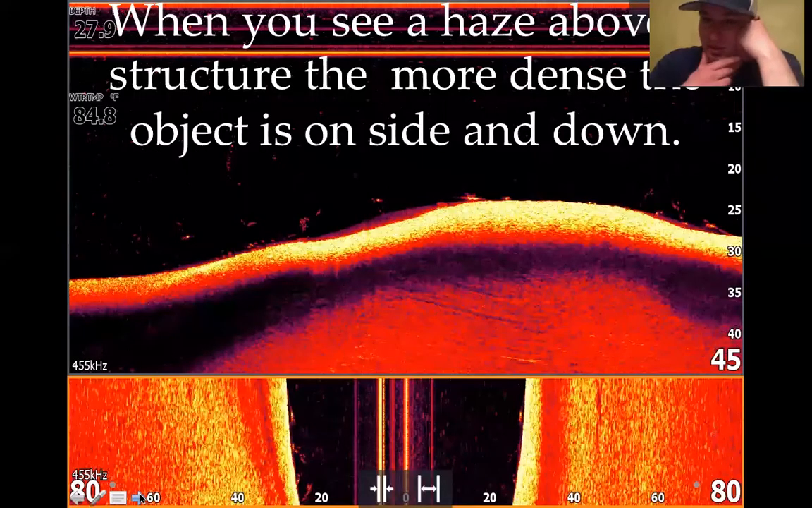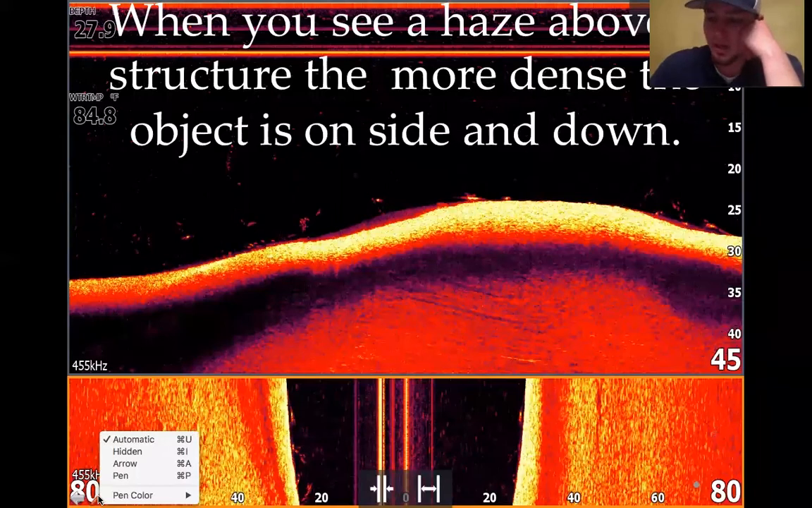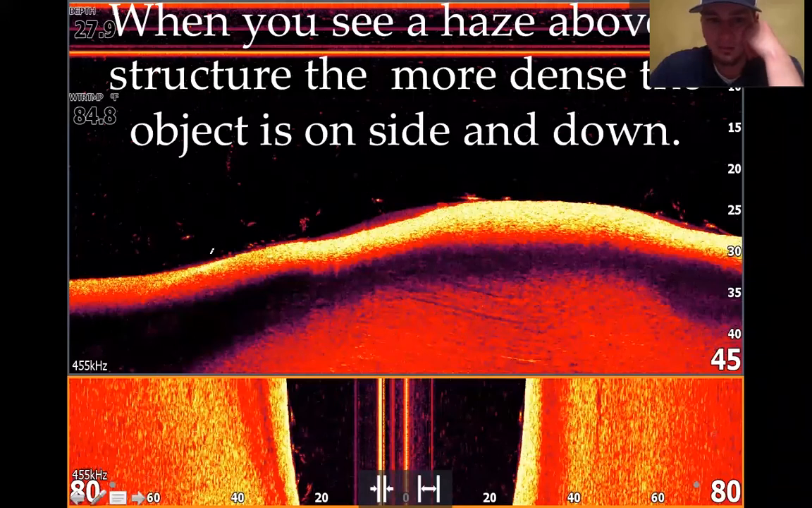So this is an example of the haze I was talking about. The harder the bottom is, the more haze you'll see, which you see right up here. And all this stuff you see throughout the water column is going to be just trash fish. They're just smaller white perch or whatnot, not necessarily bass. They could just be schools of shad or bass or stripers like that right there.